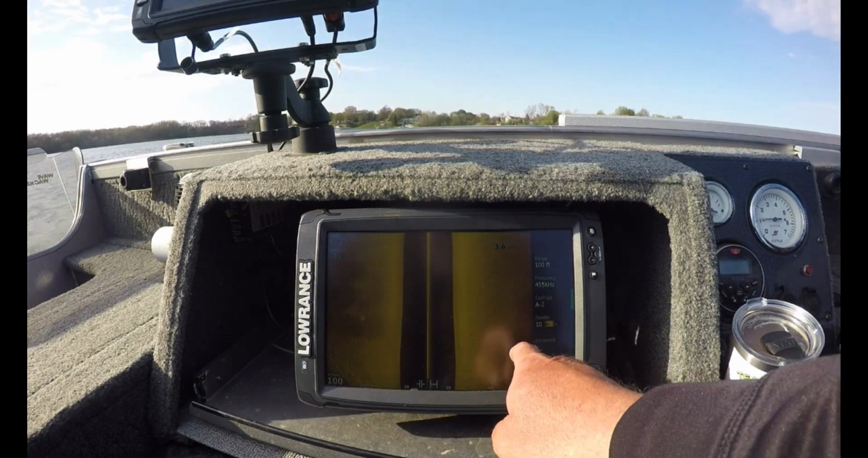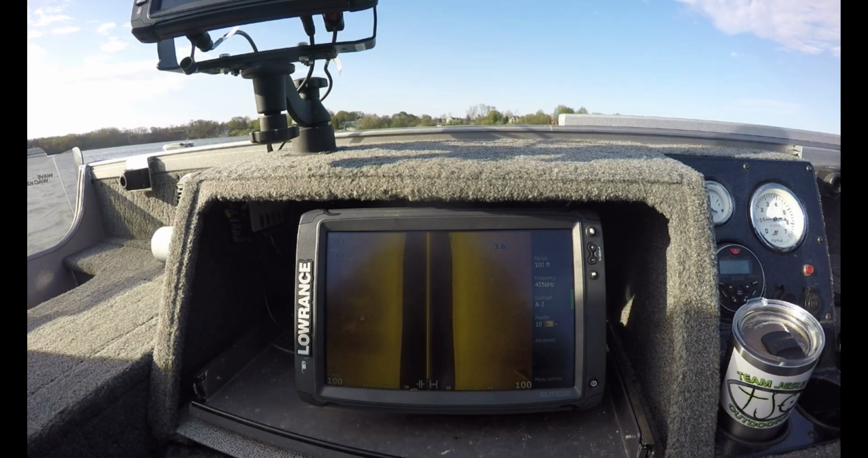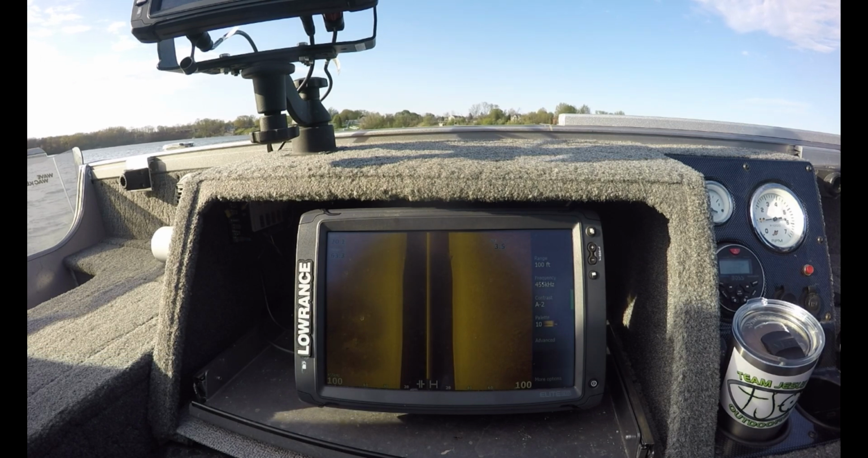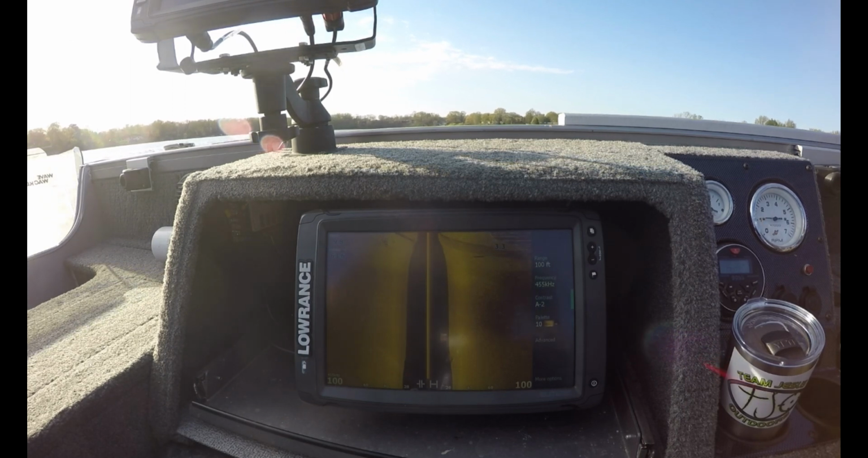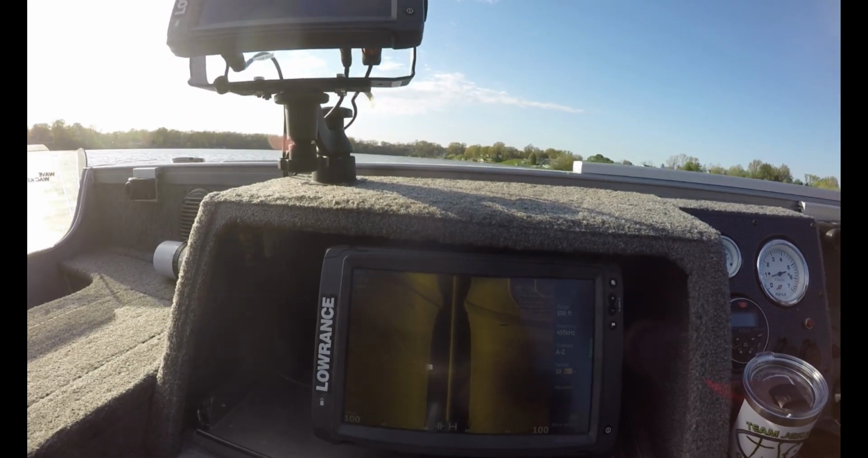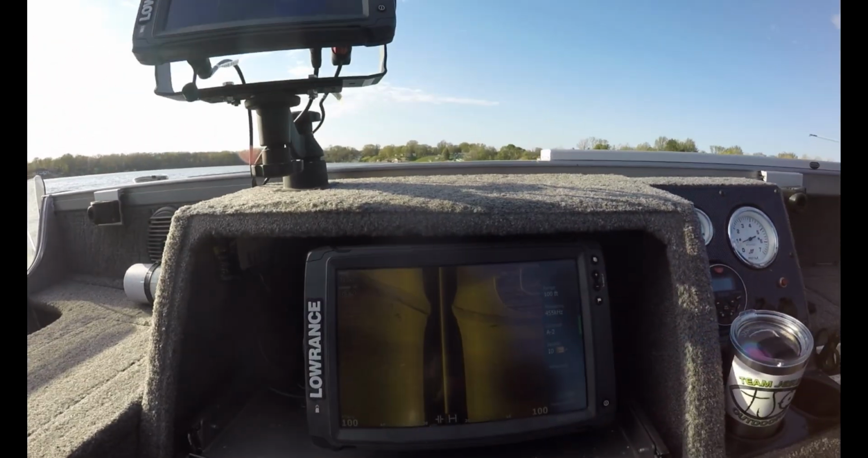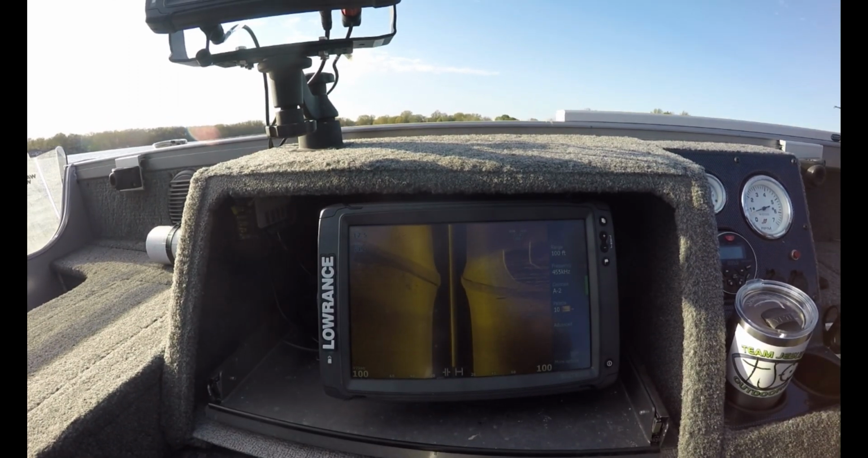That log right off the edge of that bridge is beautiful. A little log laying right on the bottom. The Ti1 didn't pick that up. There it is. There's the road bed. That's beautiful. Hard to fish. Only 10 to 7. Man, we would have got out here and free with a whole lot of fish. We've already been out here a while.